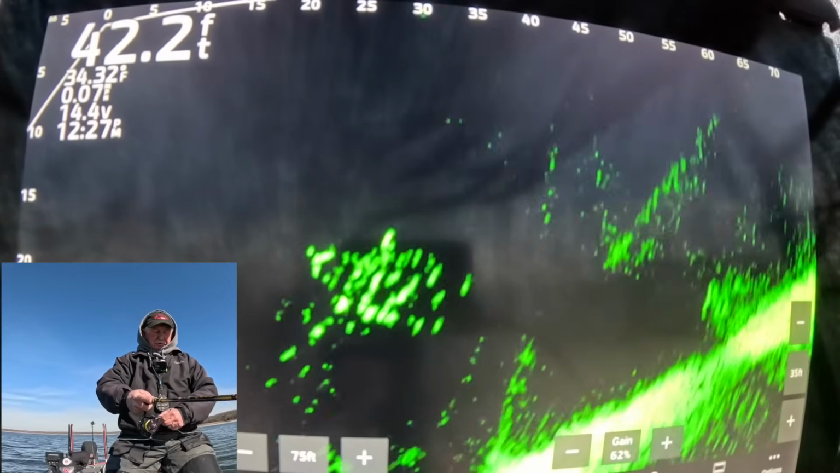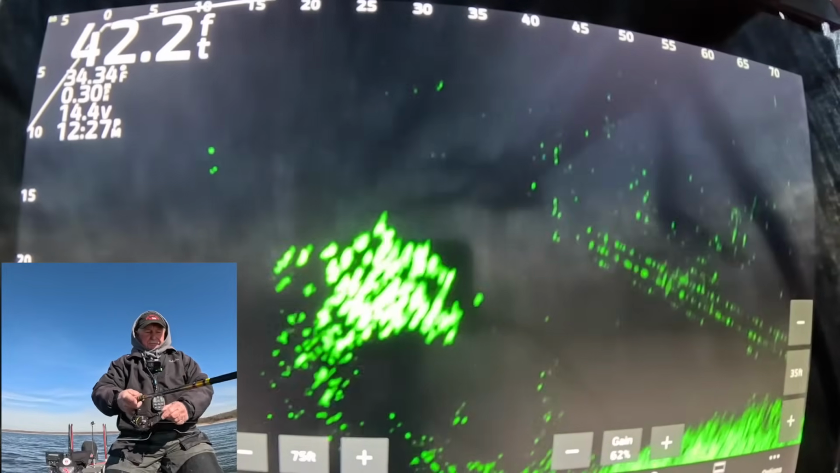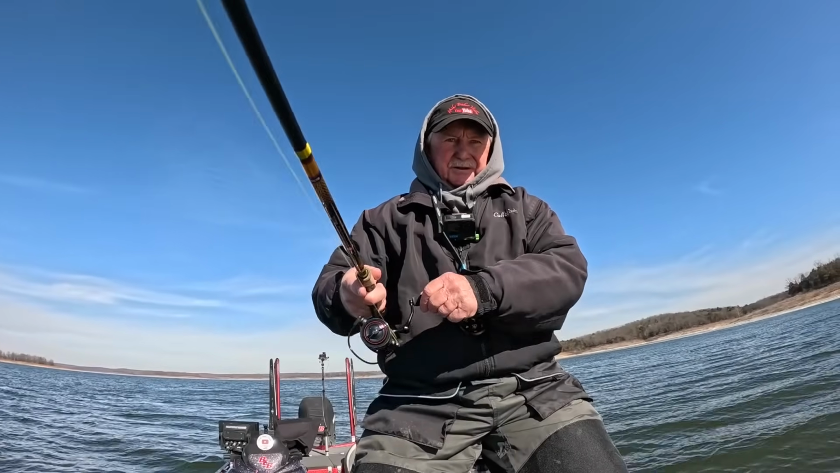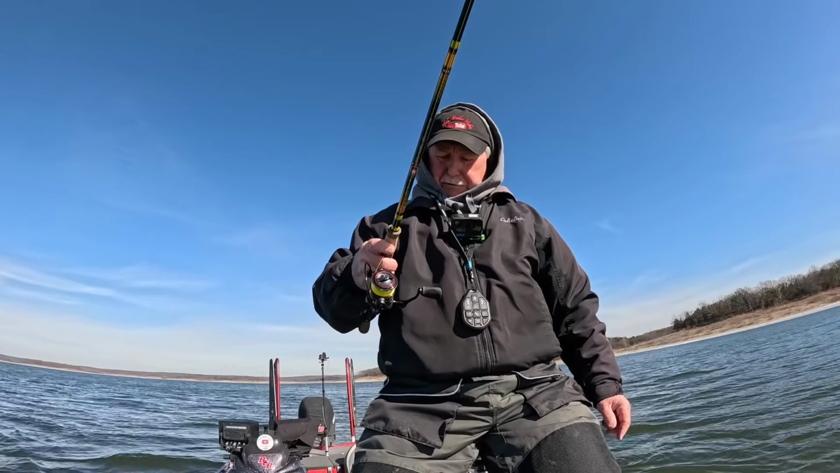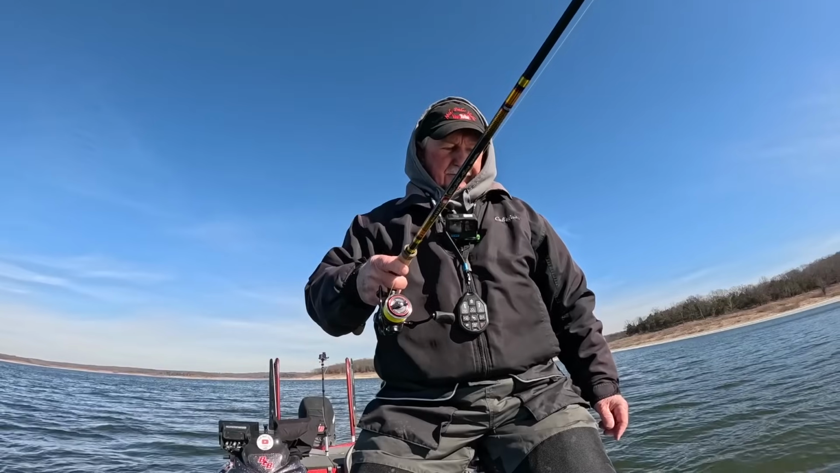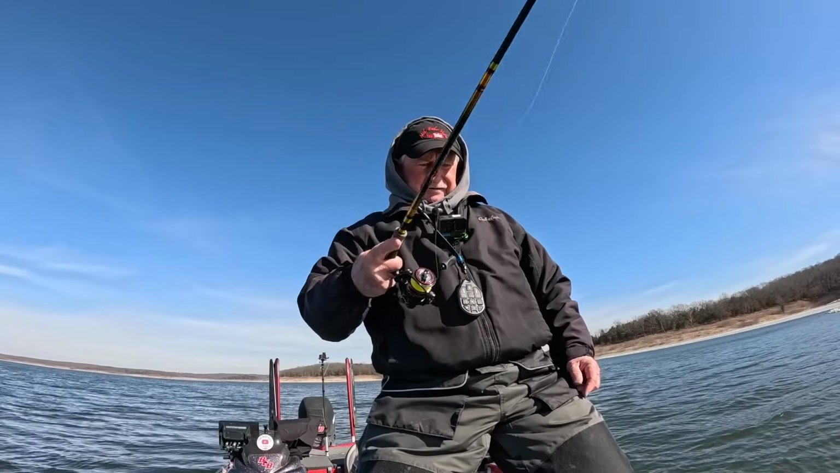May have to go to a long pole and just try to hold it on them. Sure would like to pitch to them. Or may just have to go to a single jig. I don't know. We're just going to experiment. See if we can trigger a bite one way or another.